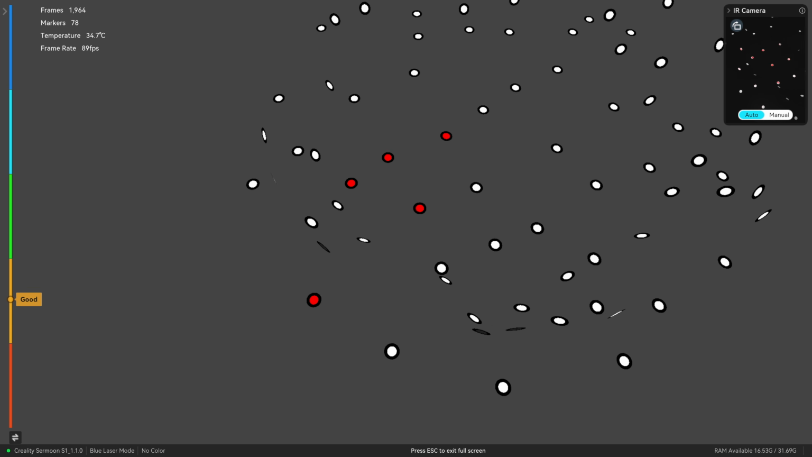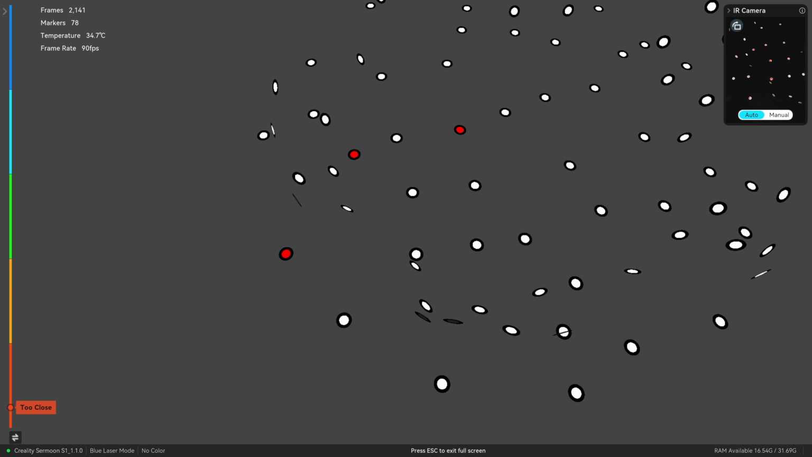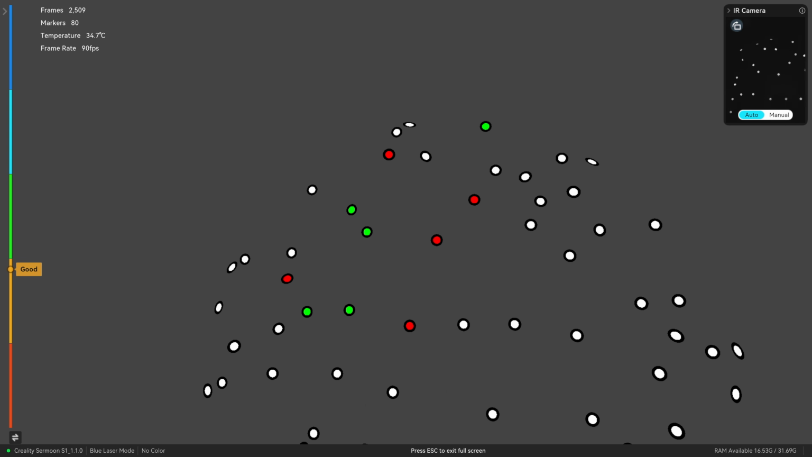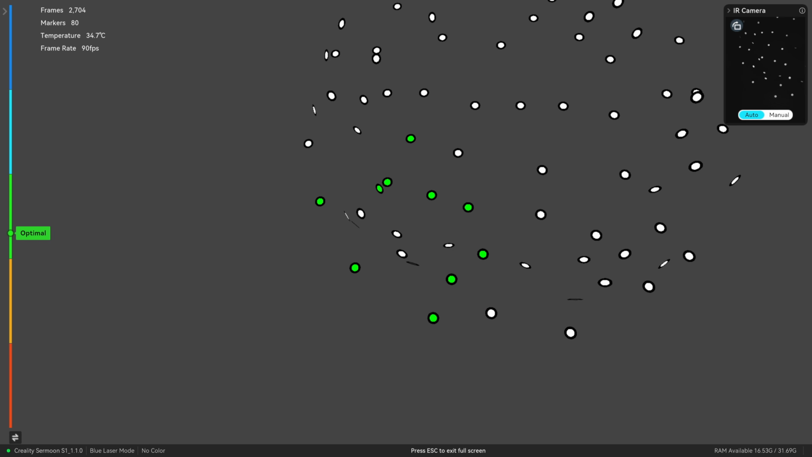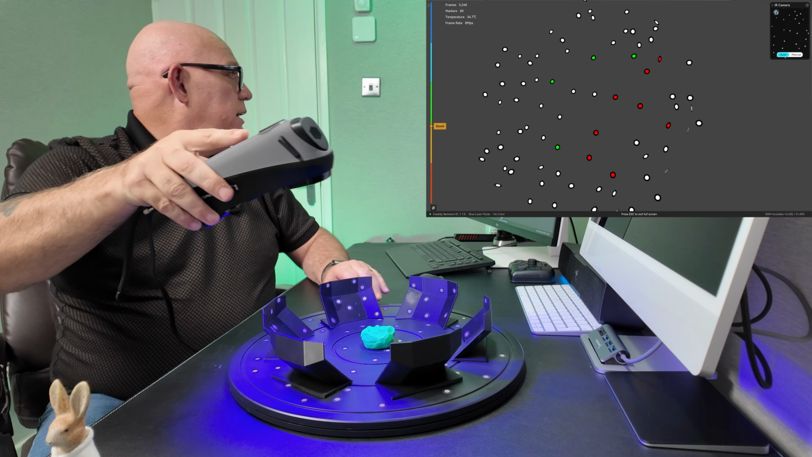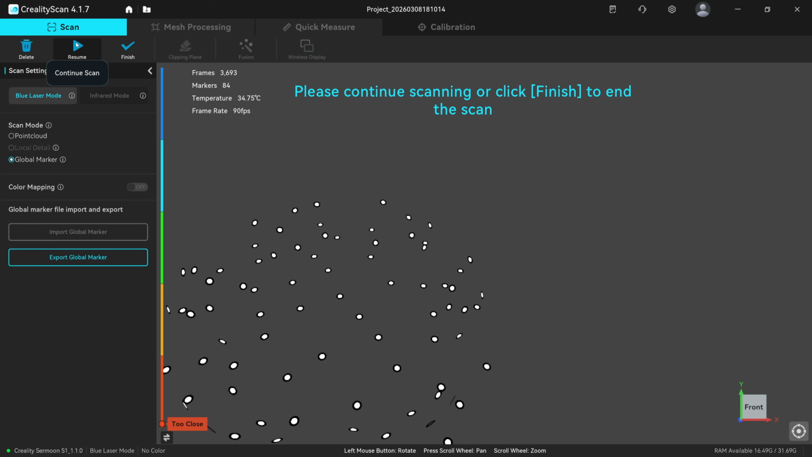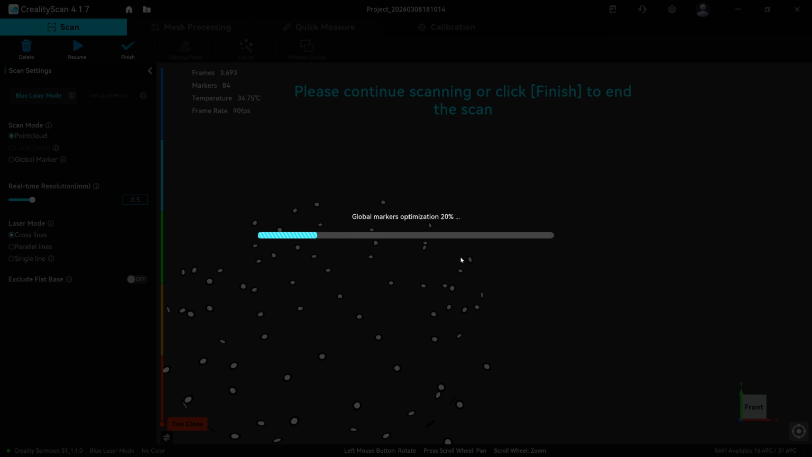You're making a map for the software of all the markers, and you do it without the item in place if you want to. Obviously, if the item's got markers on it, you need to leave it there. It tells you at the top of the screen there, I've got 80. Click pause, then click on point cloud, complete it and start.